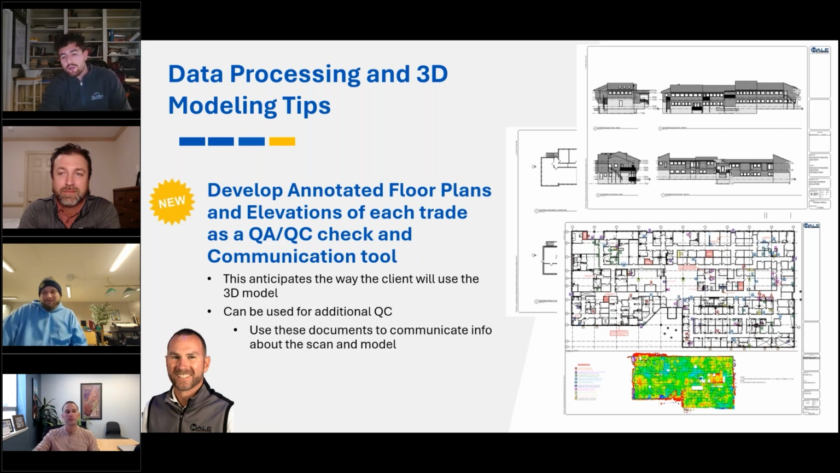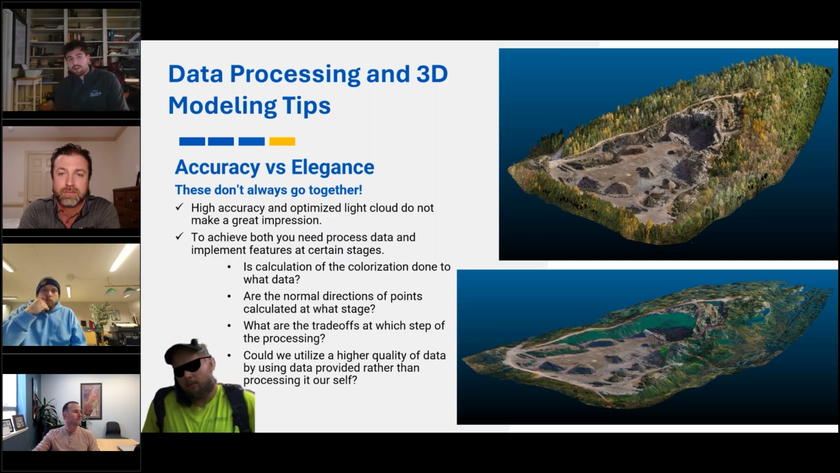But to that end, one of the other things we're really focusing on is, and I love the way Jaco put this, accuracy versus elegance. They don't always go together. A data set can look good, but once you get into it, you start noticing little things that it's not as accurate as it's supposed to be. So it looks great. Obviously, this data is both amazing and accurate. So it's accurate and elegant.